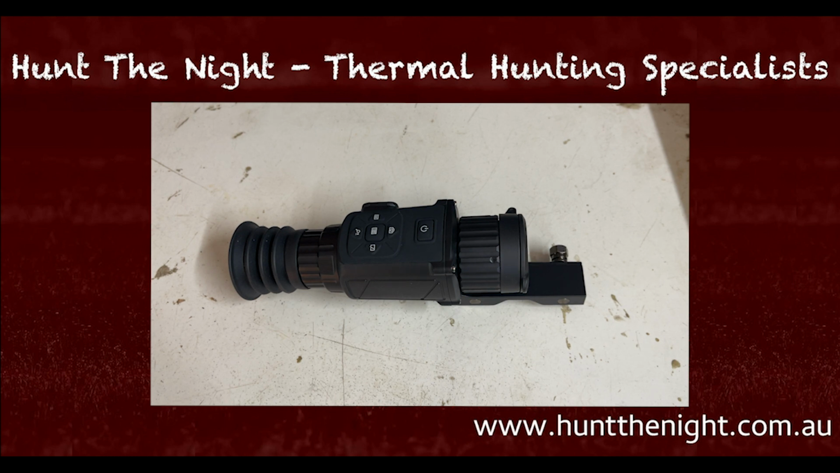You know, I mean, you can compare it to a 640 if you want, but you're talking about a totally different operating experience and a totally different user experience as well. So I never look at it as one scope's better than the other or this scope's better than that scope, because we all shoot differently. We all shoot different things. We've all got different budgets.